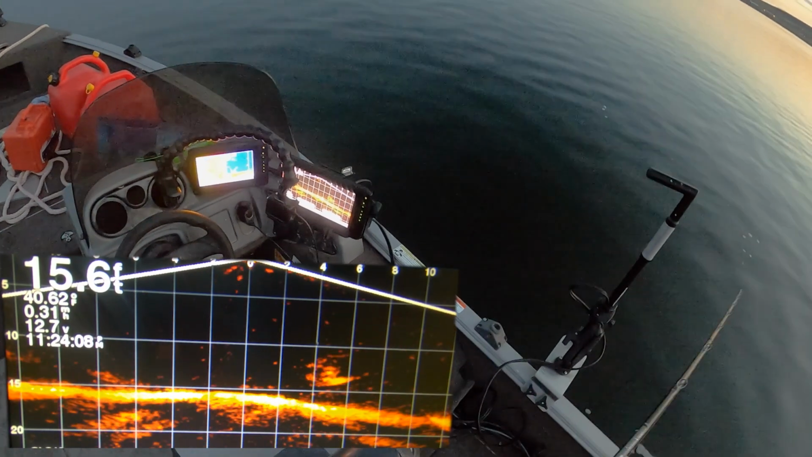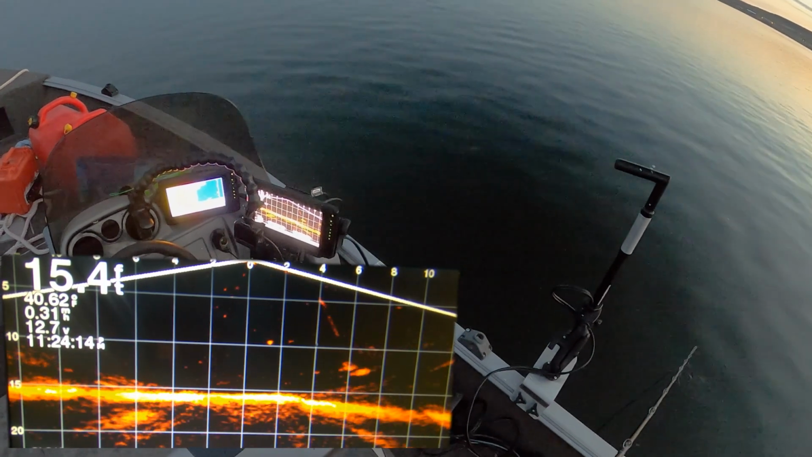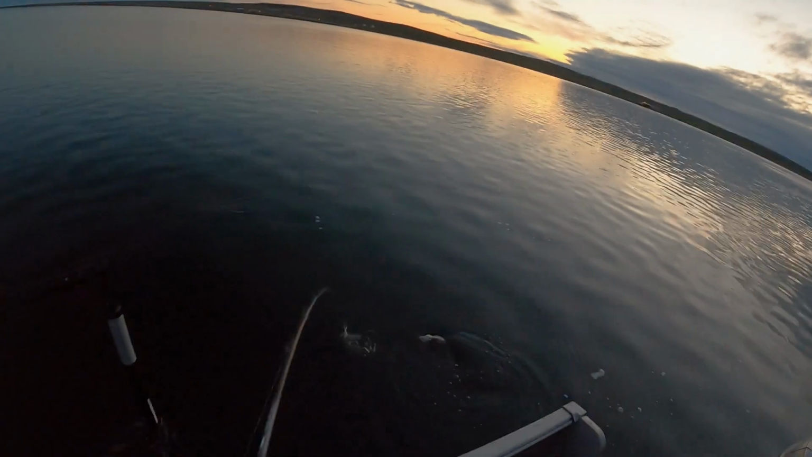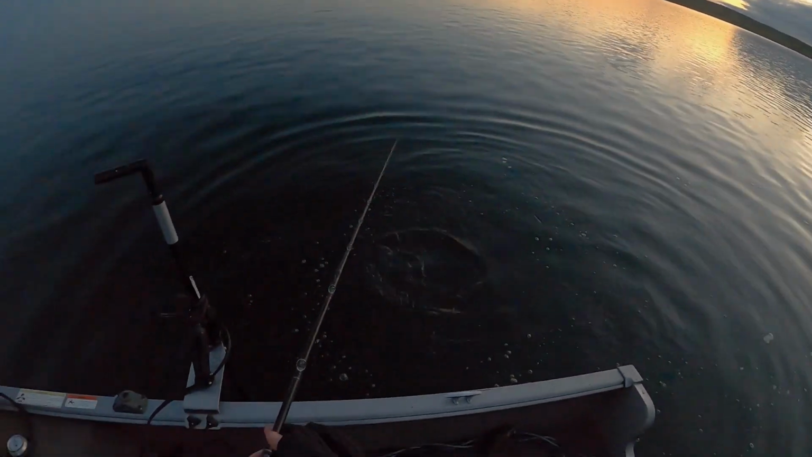Oh, there he is. Oh! Jeez! This one doesn't look... I think there's one on it. Oh! Look at that! Oh, got him! Didn't get the hooks in him. Holy! Look at that, Cisco's untouched.